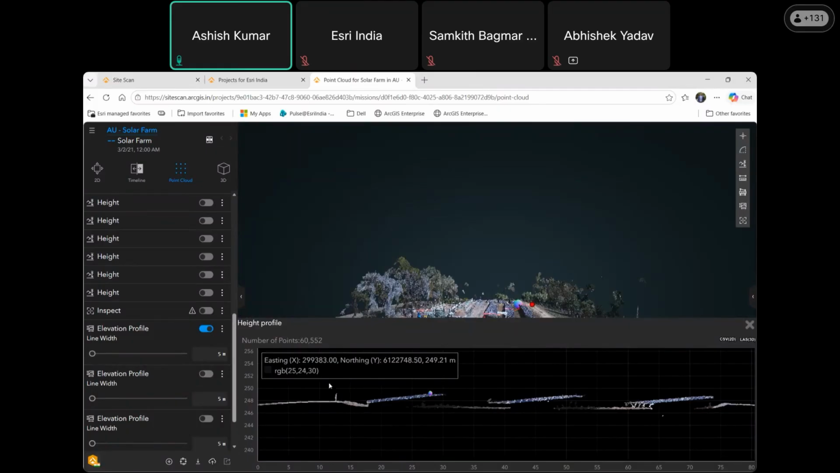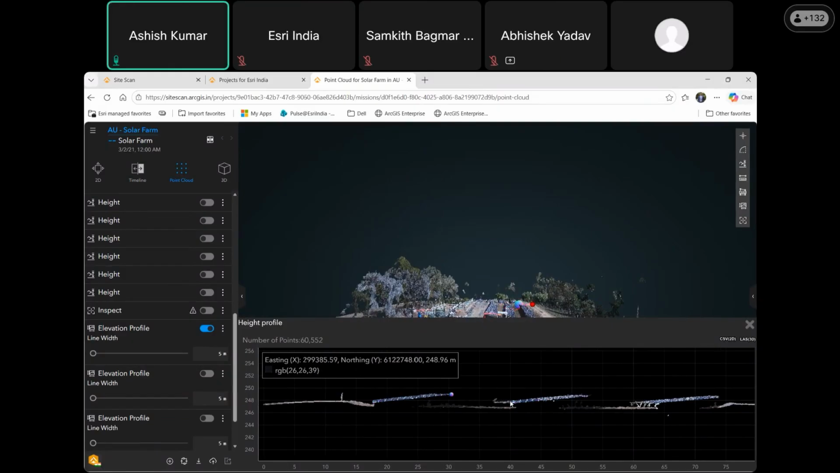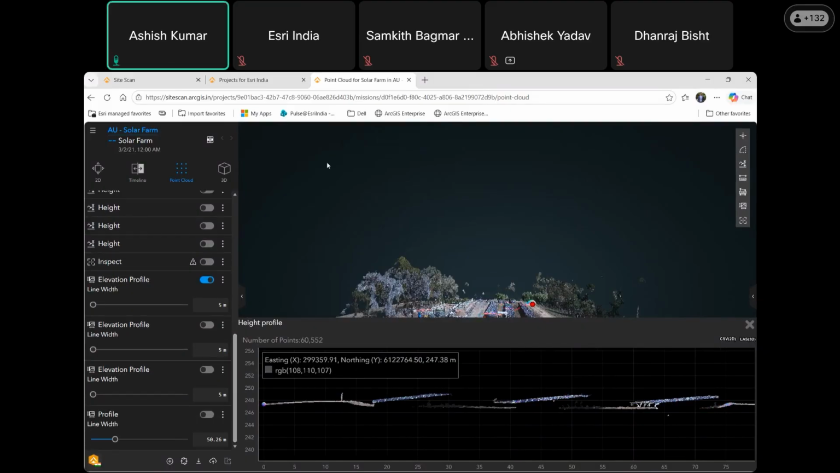This elevation profile provides an in-depth aerial visualization and height visualization over the scene, and you can see how these solar panels are elevated. If there is any misadjustment or faulty adjustment, you can analyze it using this tool and generate a report.